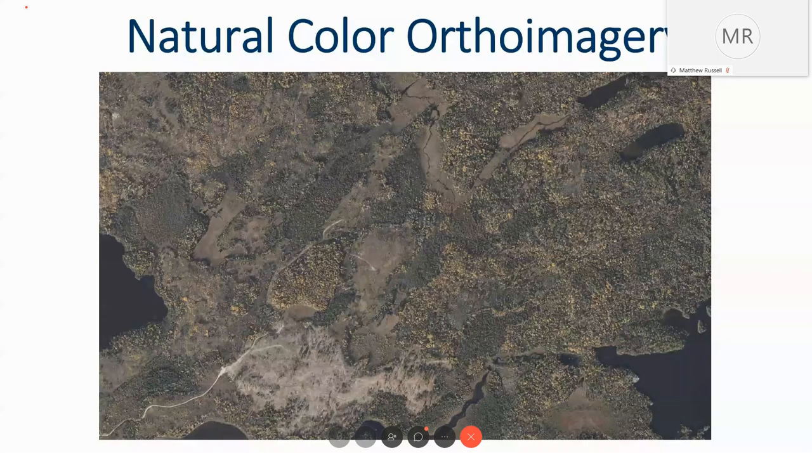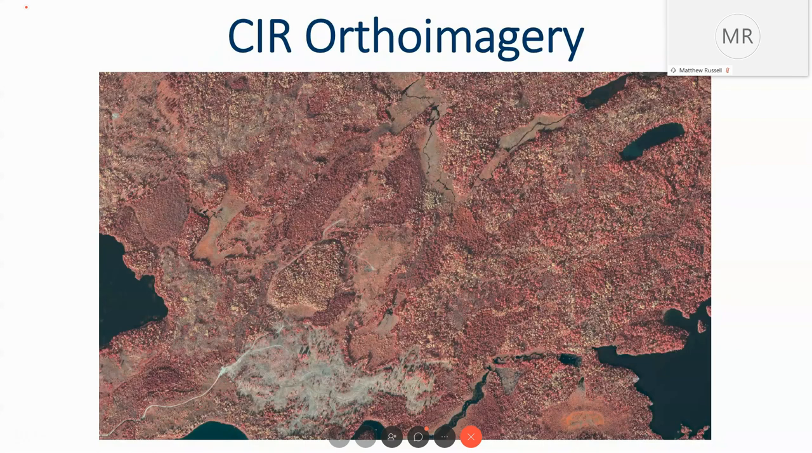So along with the LiDAR data, of course, we have natural color imagery to go along with it, which helps identify species, and then again CIR. So these are the products that have been produced from the LiDAR and imagery collection.